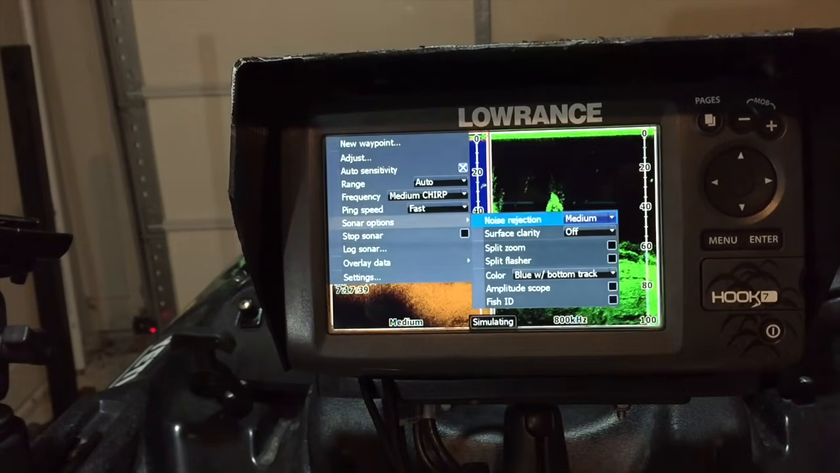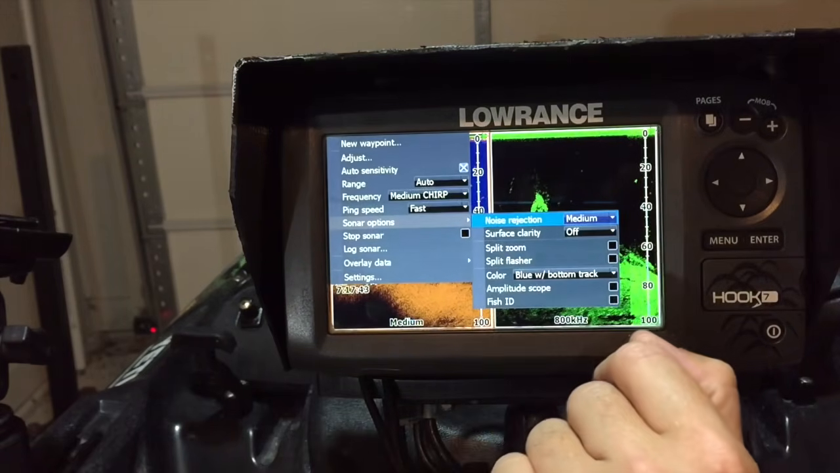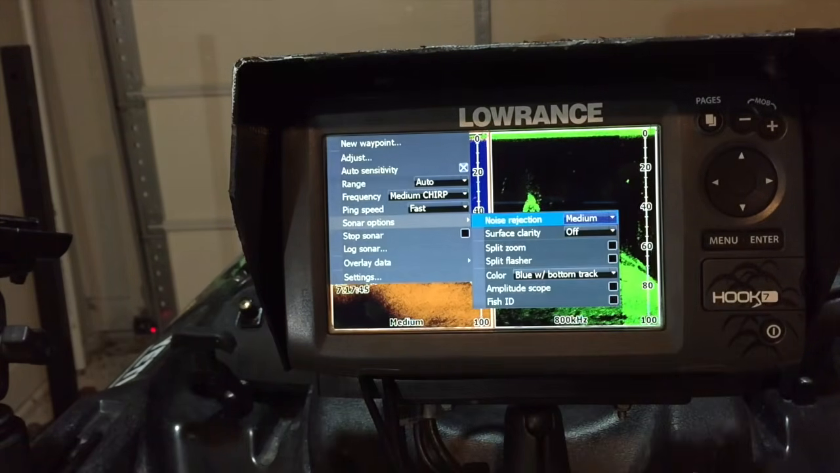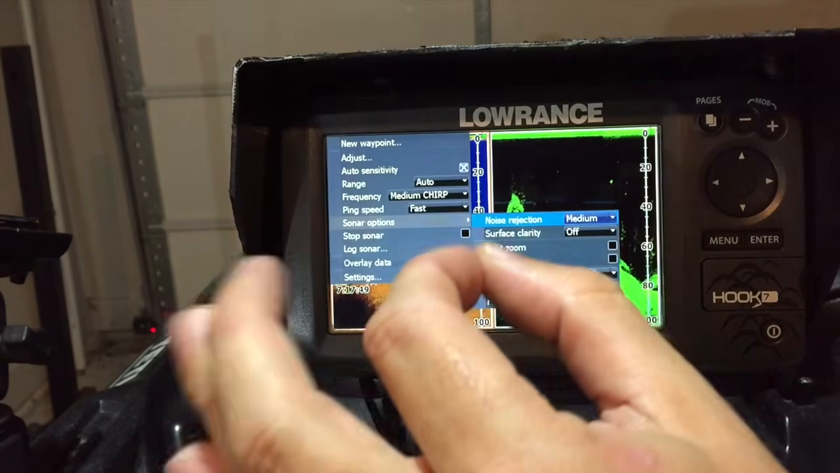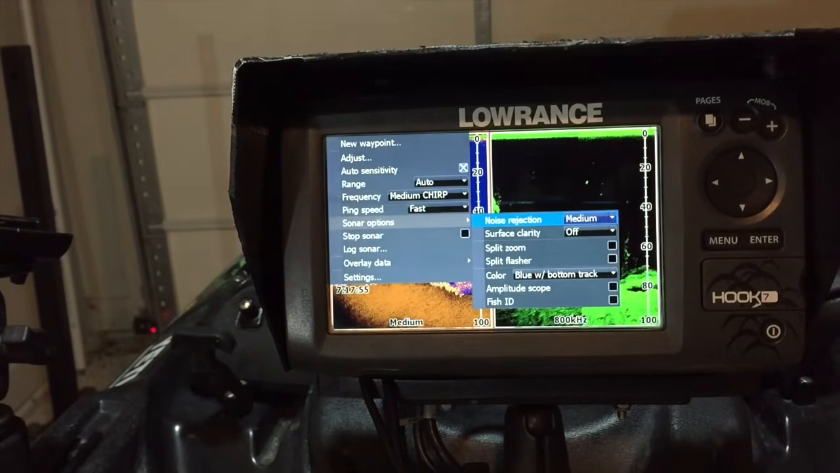Split flasher. What you're really looking at right here across these screens is history. What have you already gone over? What a flasher shows is that exact moment. And to me, that's the old technology they used to use when sonar first came out.